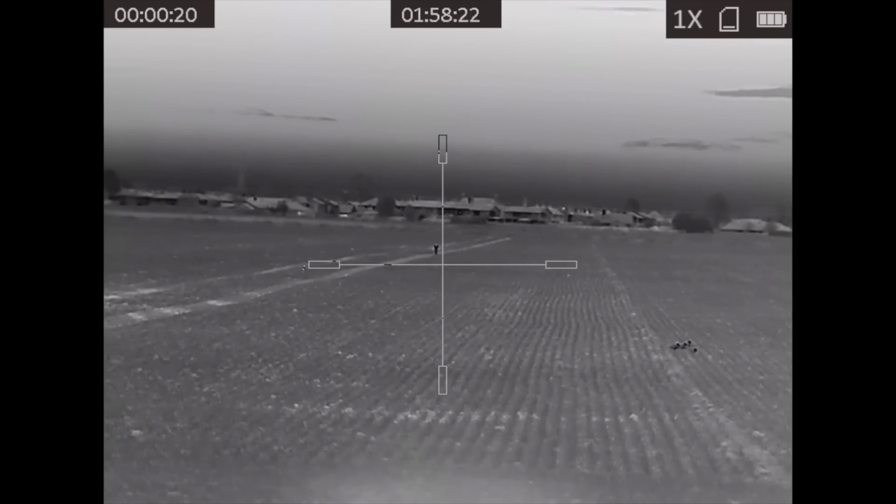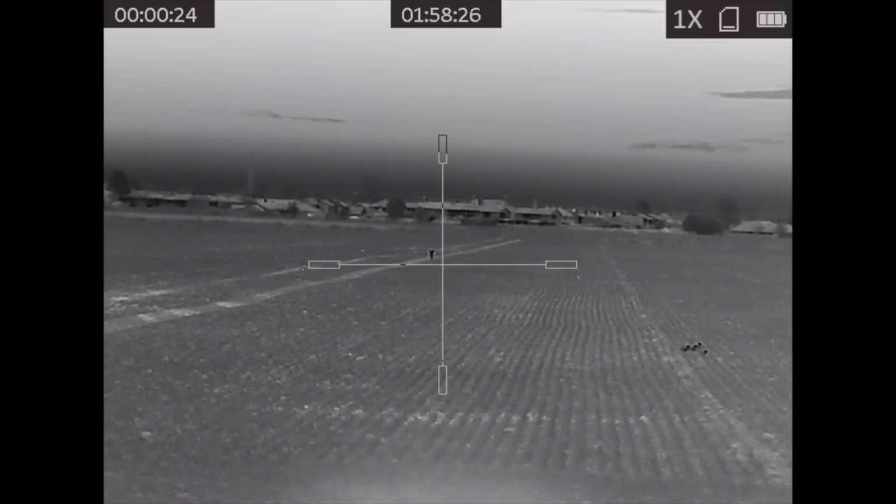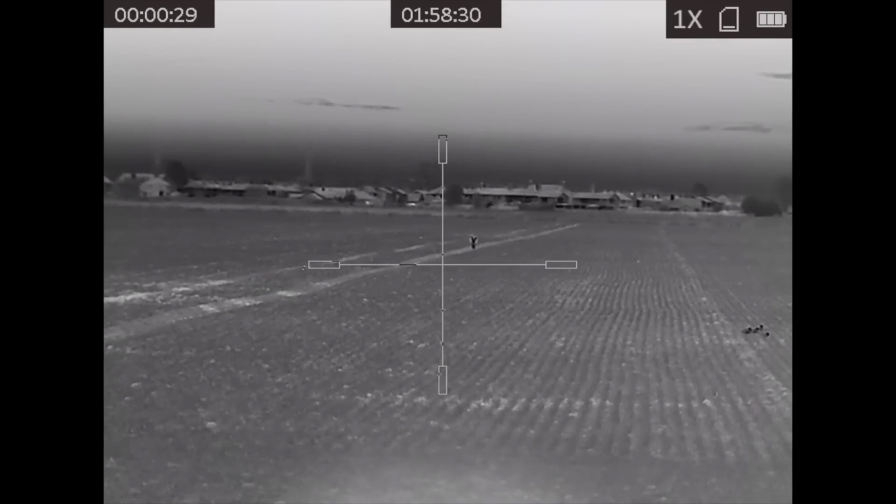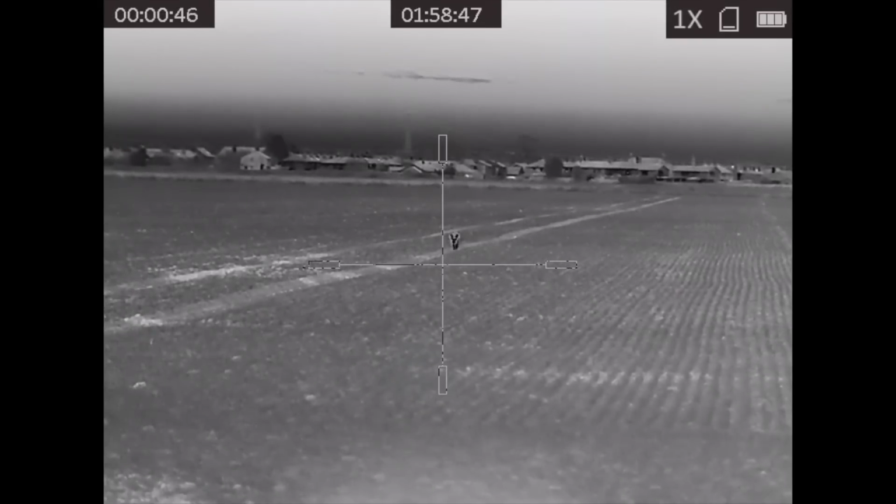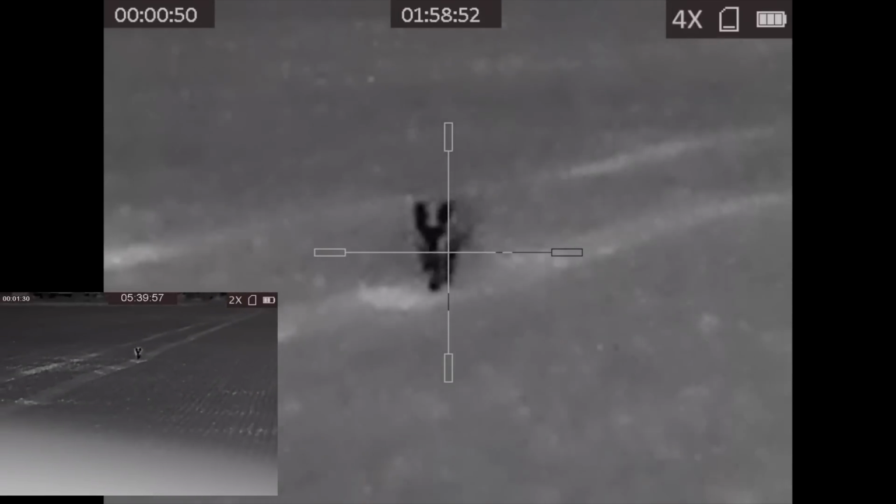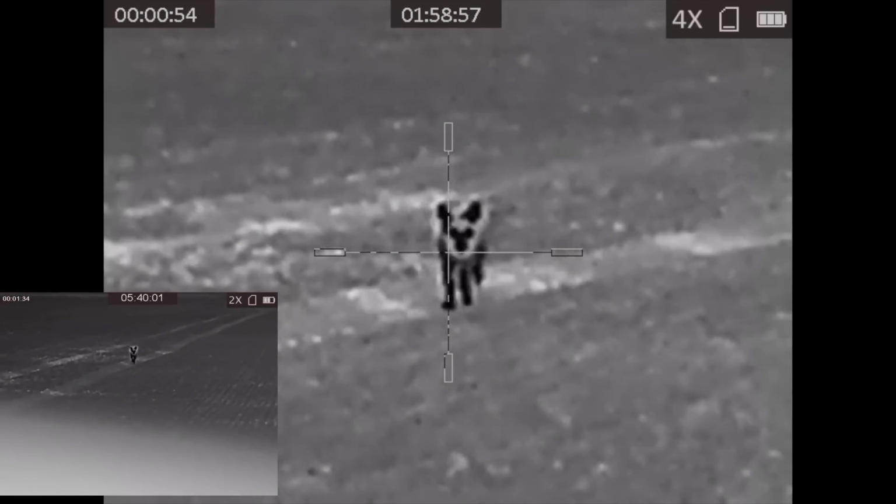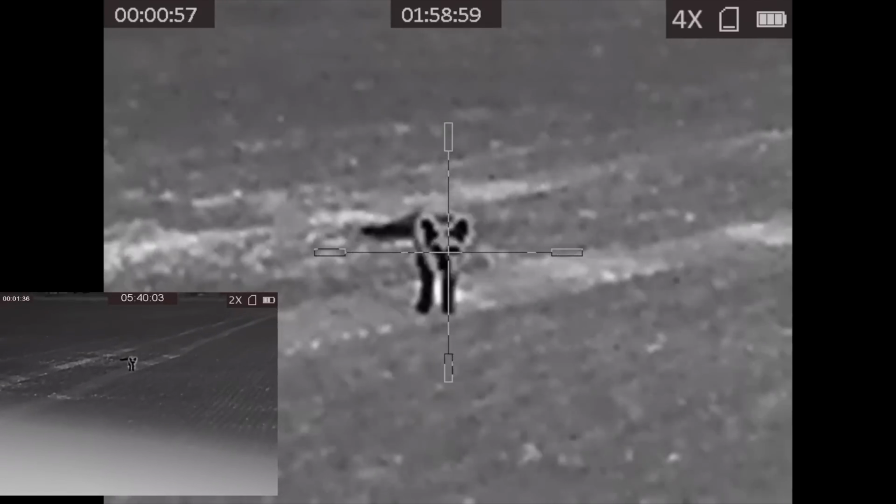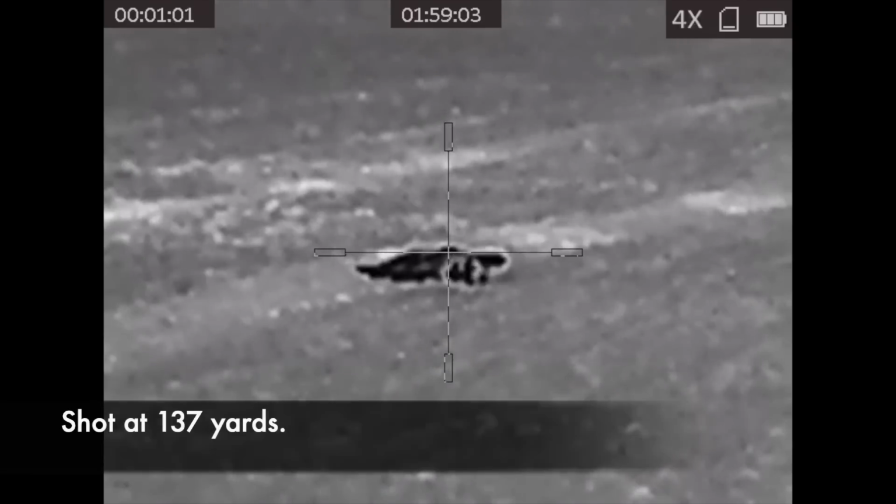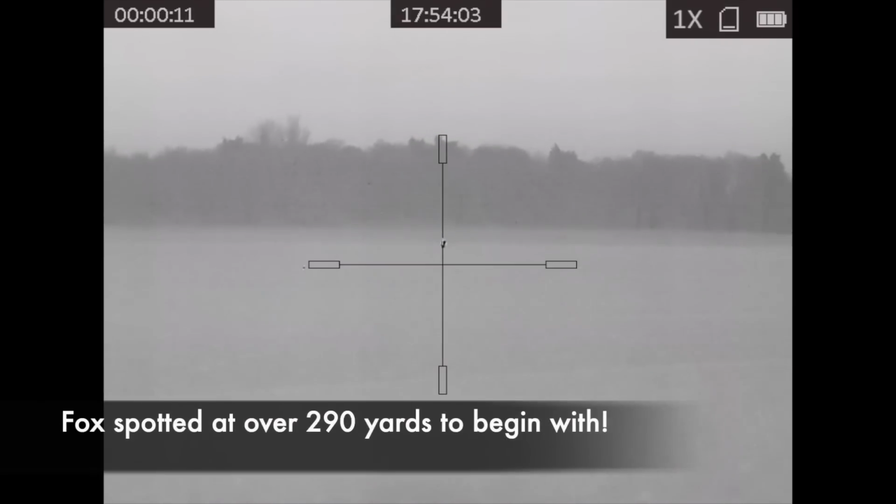so I'm actually still using the Thunder rifle scope here, which has got the same resolution and screen capabilities here as the Panther. But you can see here I'm on the rifle, and Rick's actually recording this using the Griffin GQ35L range finding spotter. So that's the image you can see there in the bottom left. This fox here stops. As I take the shot, you can see bits fly off of it as I nail it in the top of the head at 137 yards.